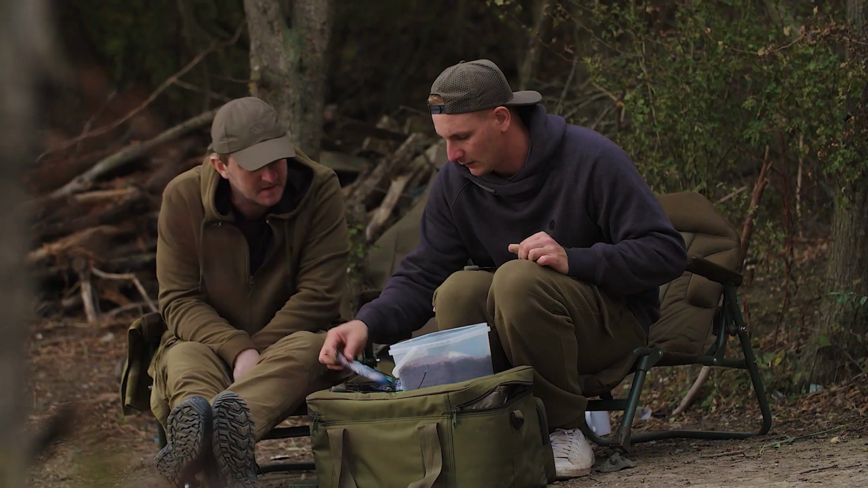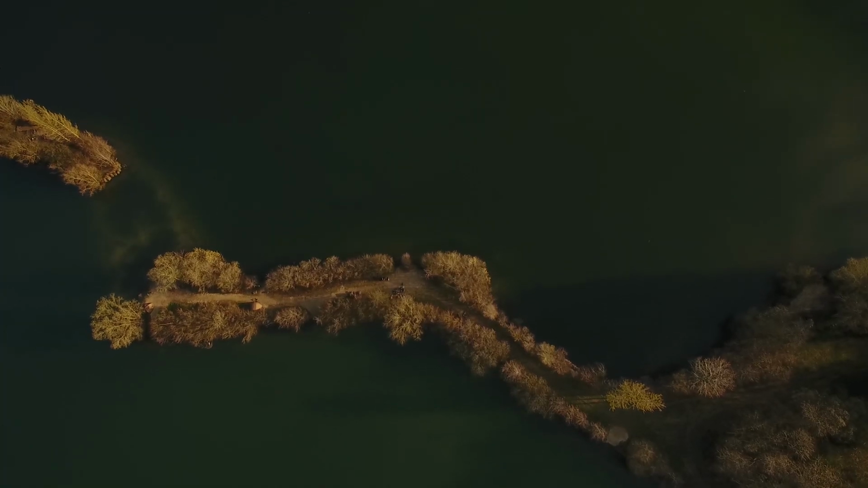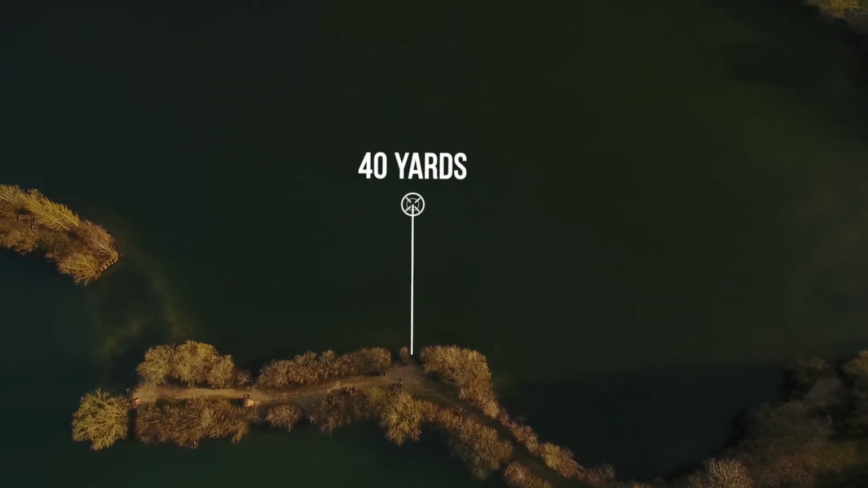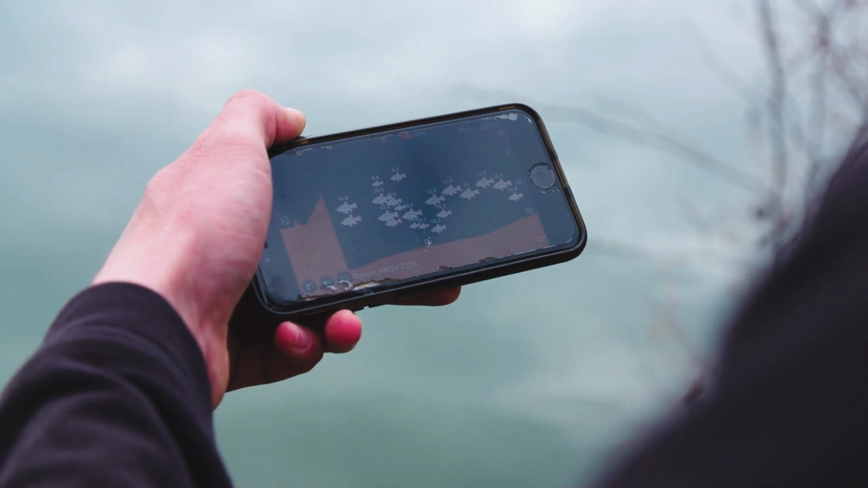Having a little bit of local knowledge, Rob Burgess, our coach, he's put me onto this swim called the Christmas Tree, so it's a really good area. It's a short range swim, maximum limit of 40 yards, but because of that, the fish hang around in the deep water just behind.